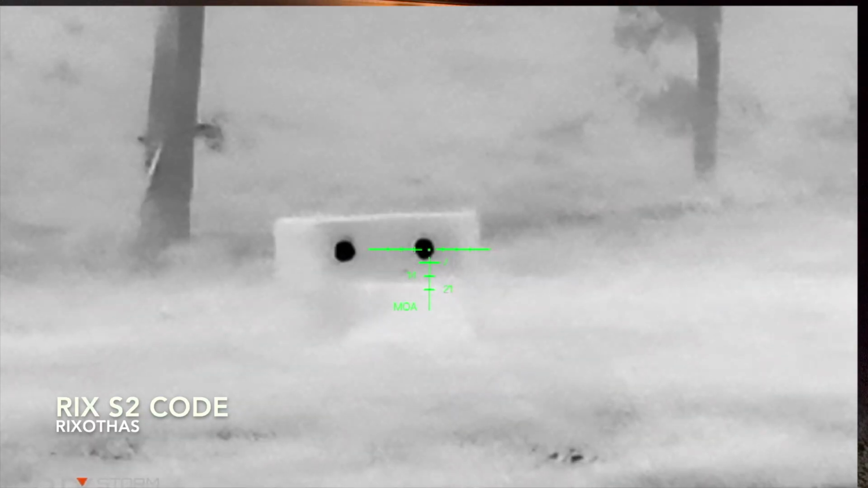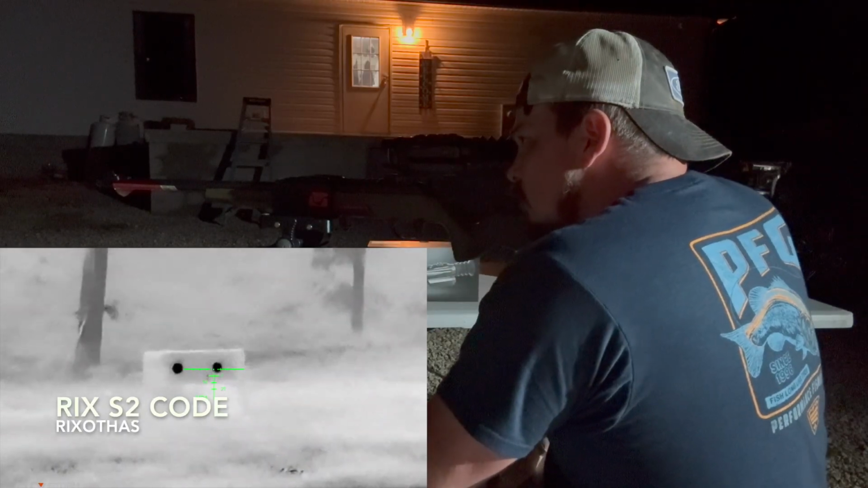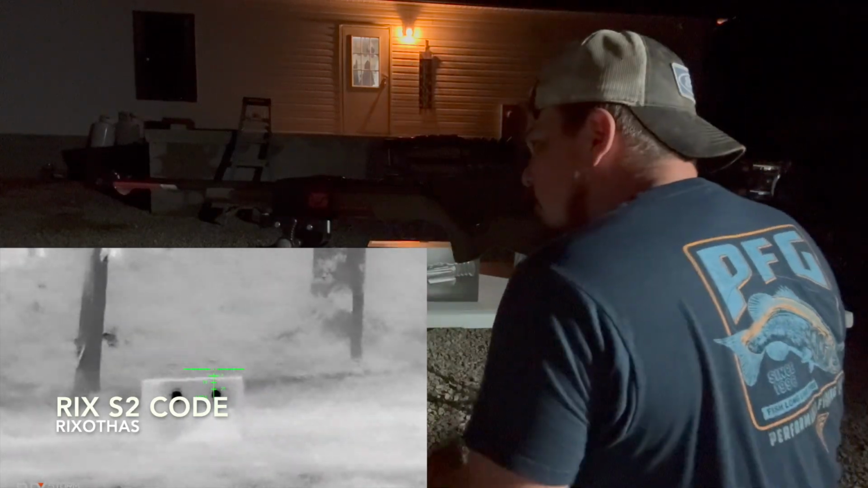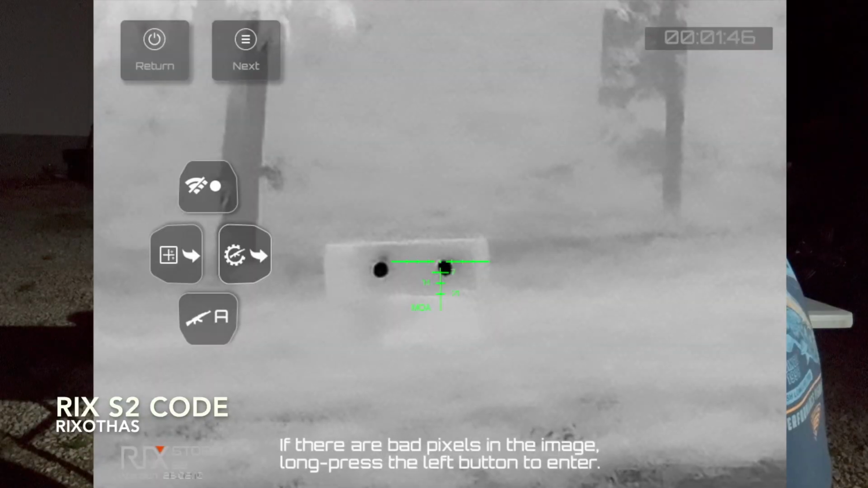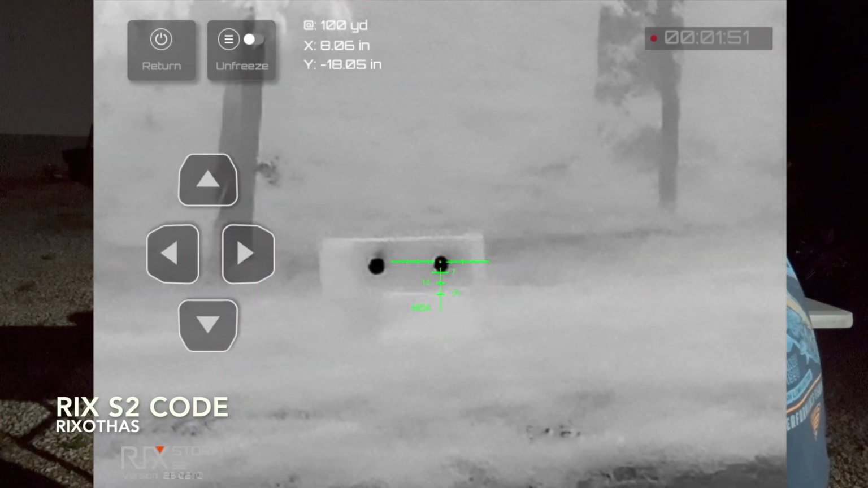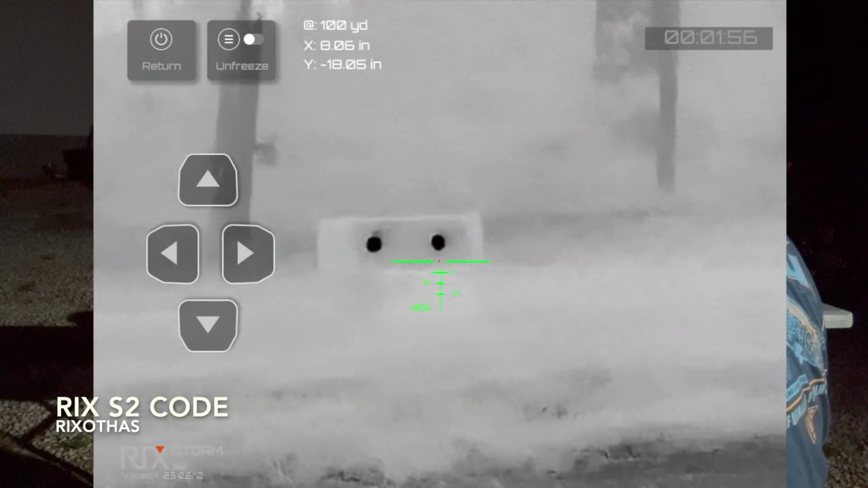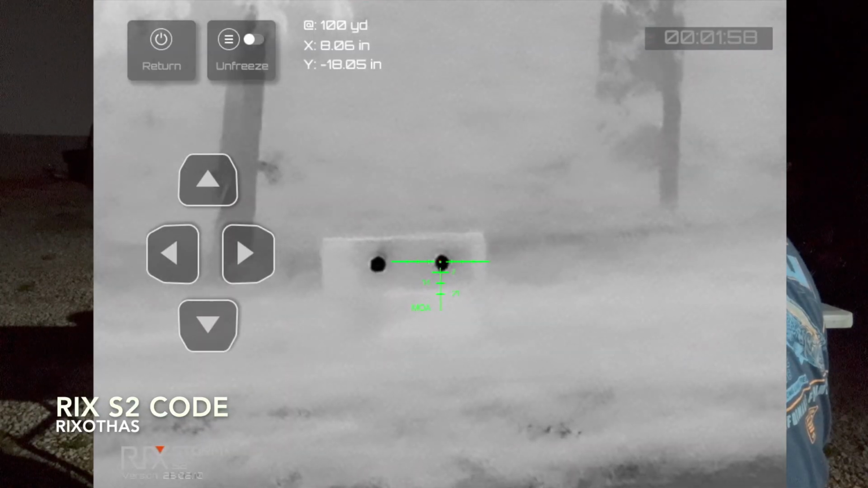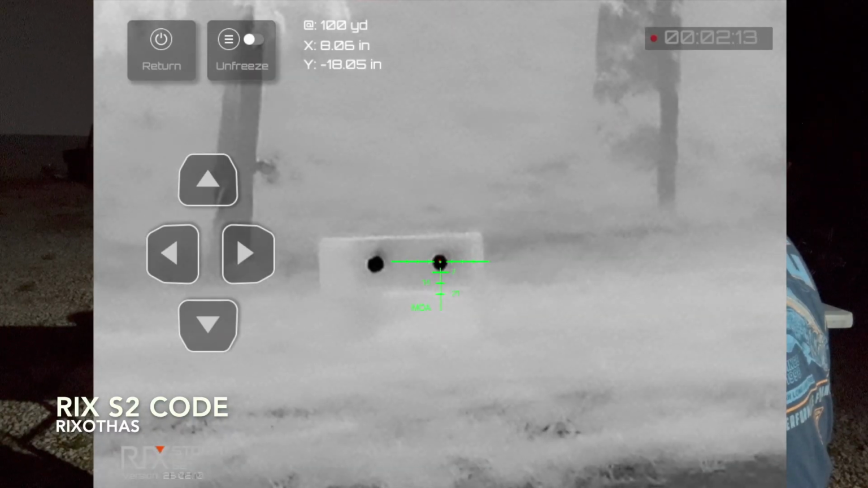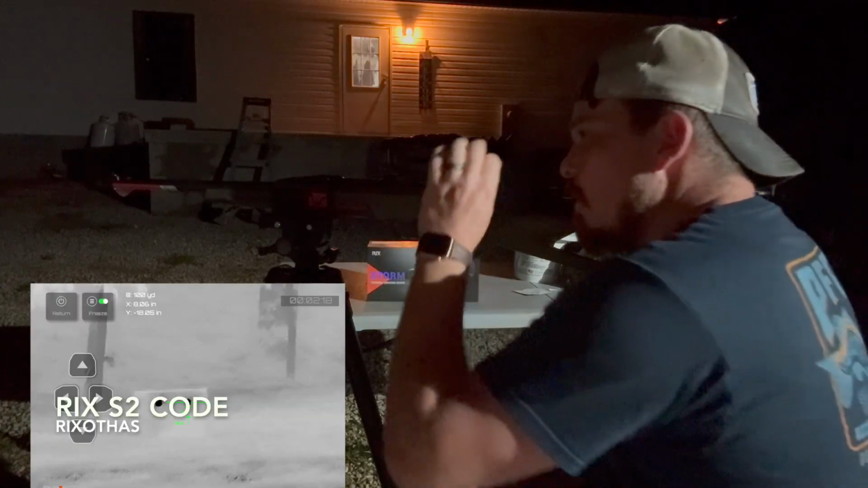Well, there was something flew off. Alright, so you see my 2 shots down below. I'm aiming center mass. You see my 2 shots down below right. Alright, so you see up in the top left hand it says freeze. So what I want to do is I want to get my rifle centered as close as I can. Alright, so right there is frozen. So I'm frozen on my 0.